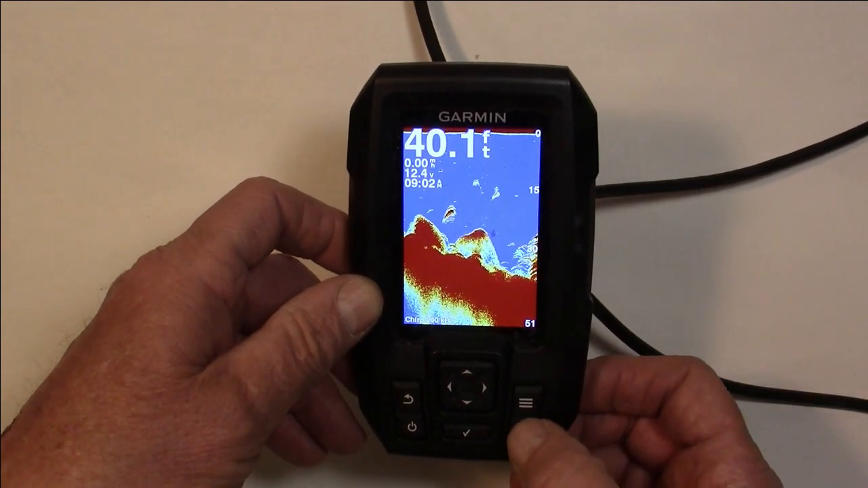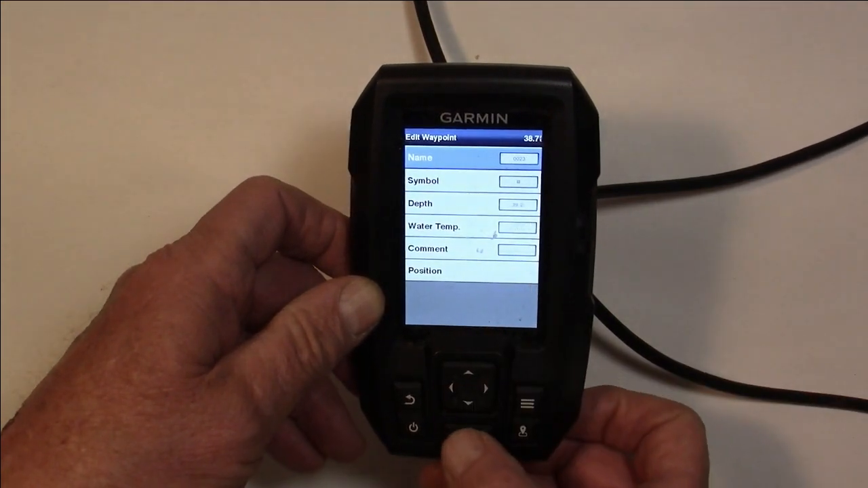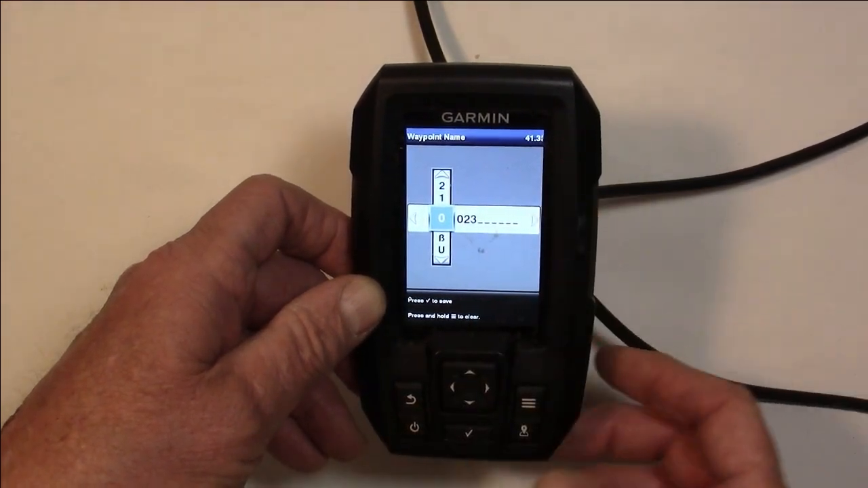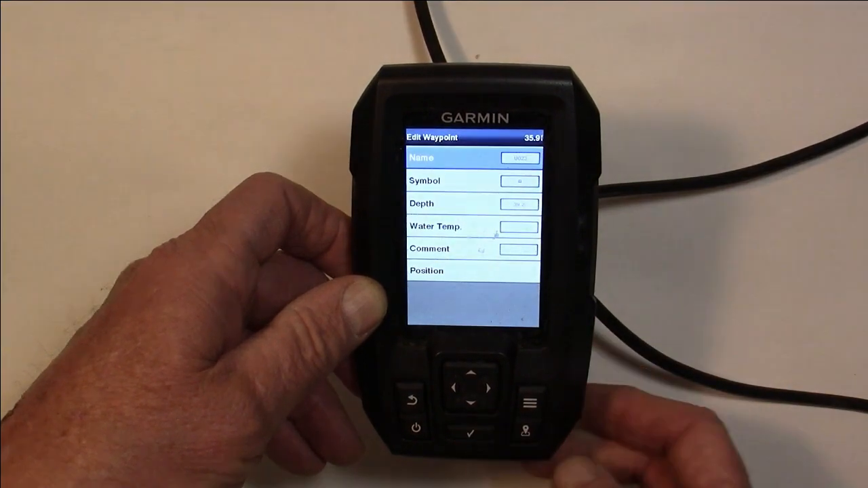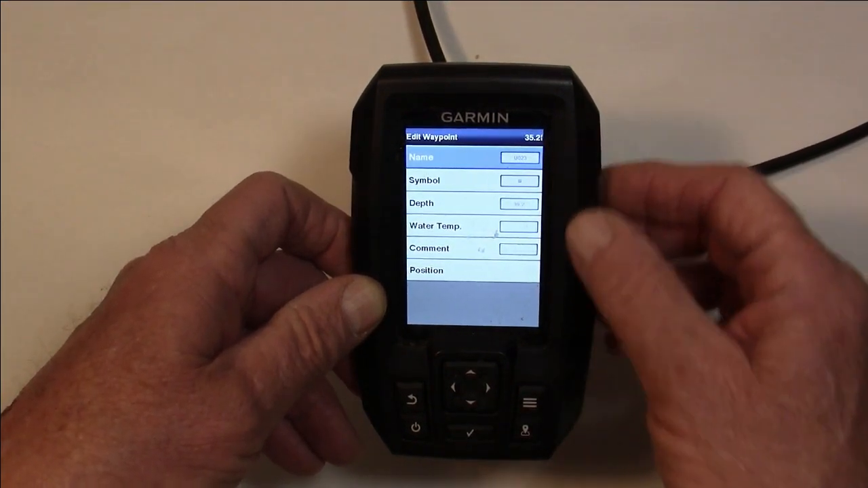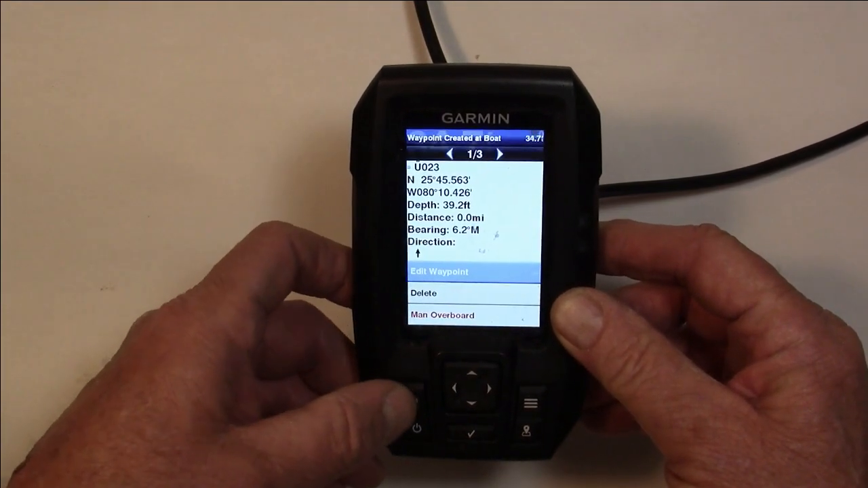Just hit the button in the corner, click yes. When you got a name, click the check mark again. Name it whatever you want. Say, hit the click again, and there it is, U023, and you've set your waypoint.